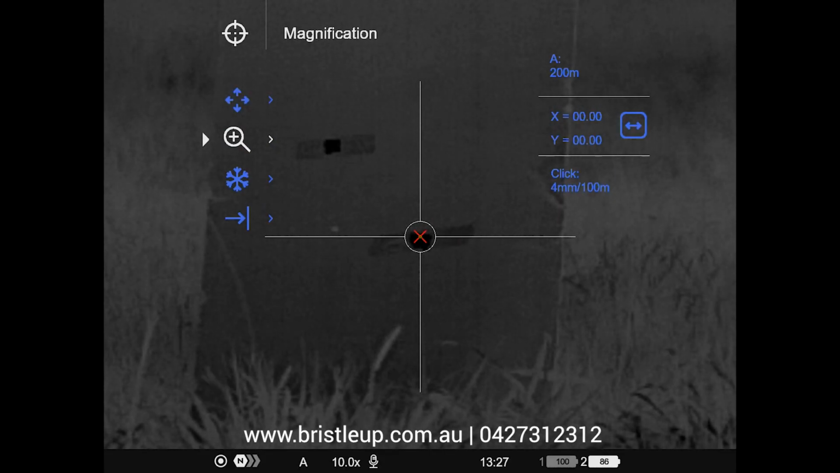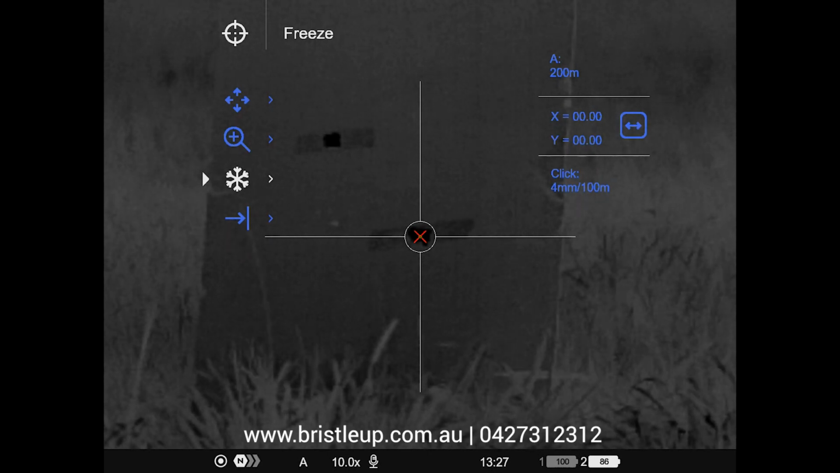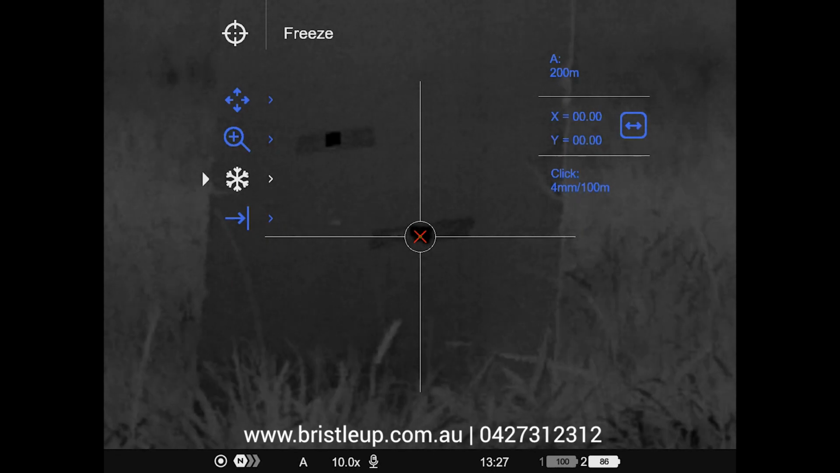Now that we've marked our impact, we can now do the freeze frame on where we were aiming. So we go down to freeze and select freeze. Okay, and now we're free to move the scope around as much as we want. So what I'm going to do is go up to windage and elevation now, and then it'll give me my X and Y axis. And what I'm going to have to do is move it a long way because I'm very close to this target for this demonstration. This is 30 meters, roughly there. And then we're going to go down to our Y axis.